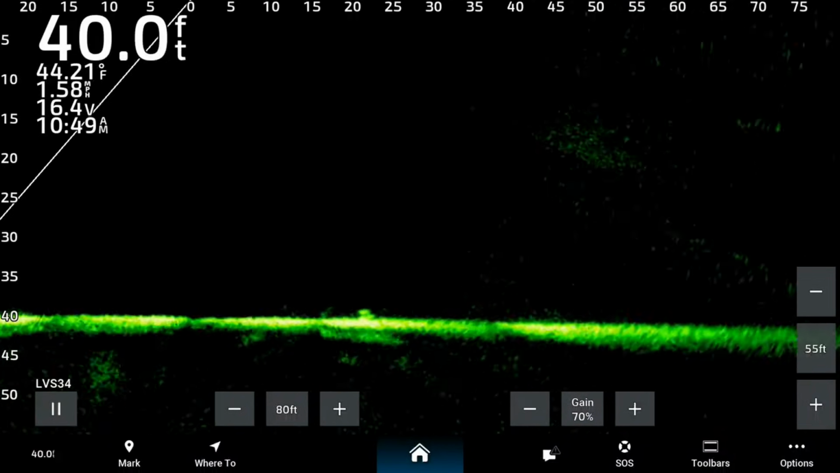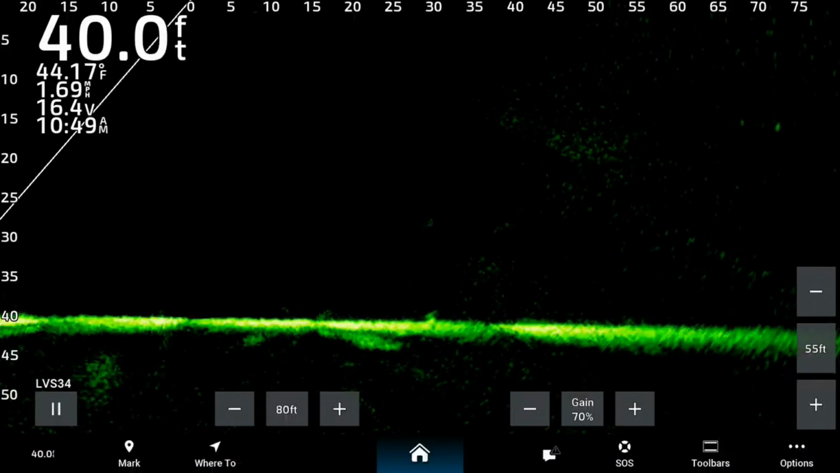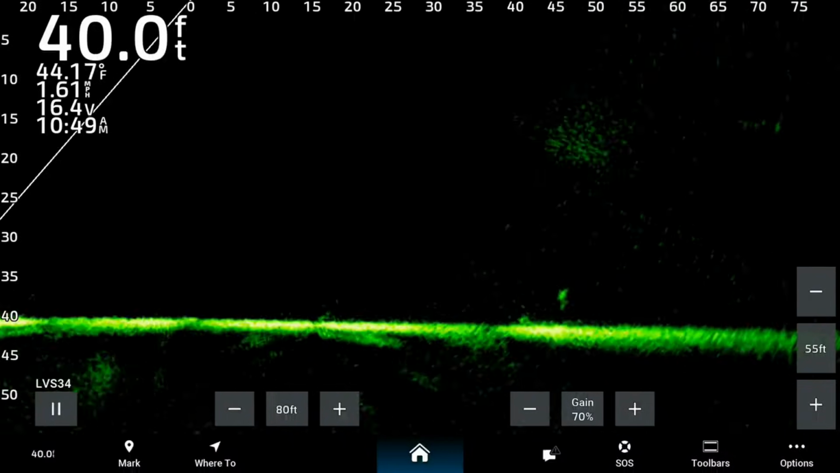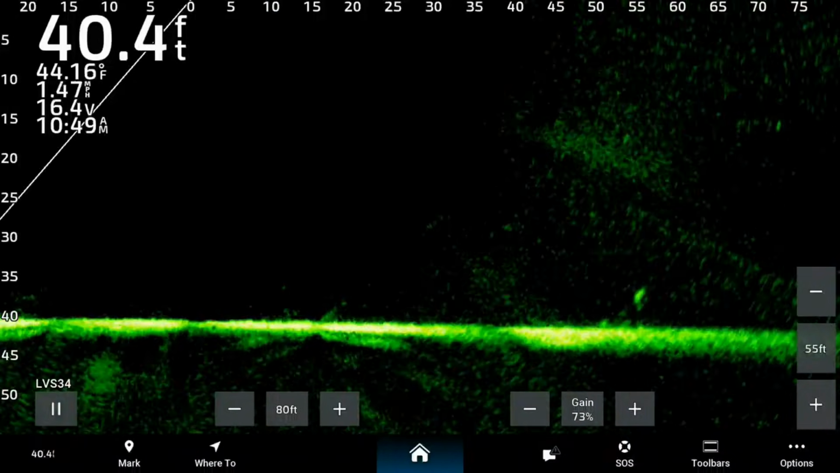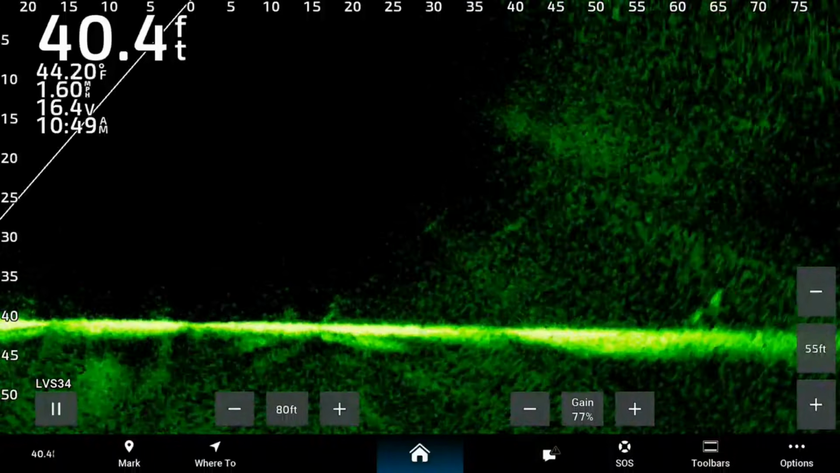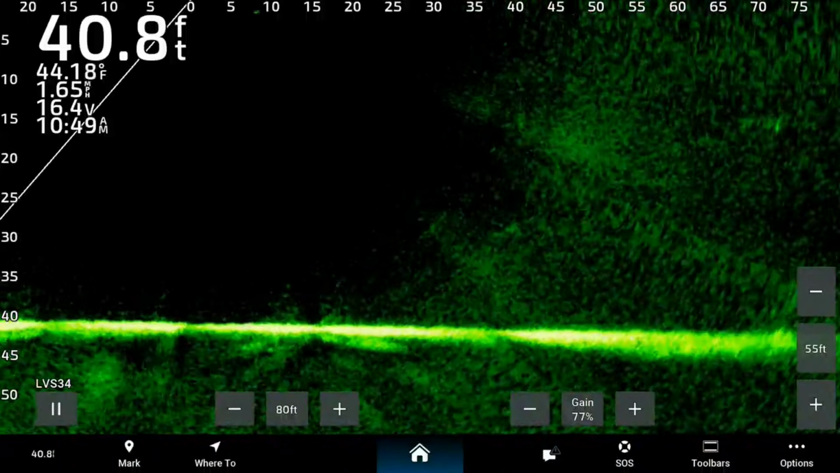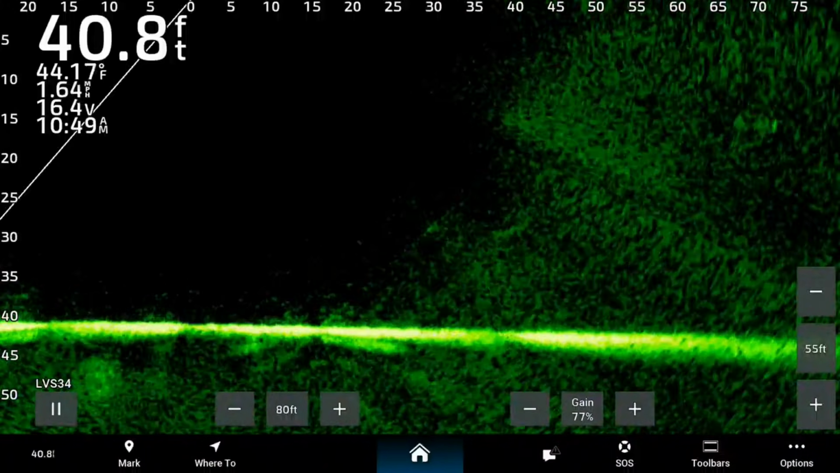The problem with it is I want to see as much definition as I possibly can. So as I'm moving through, I'm going to start running that gain up. Even though I may pick up a little graininess in the water, I still want to be able to see what's going on with that presentation, how the fish are interacting with that. Are they coming up? Are they checking it out? Are they letting it completely pass by?